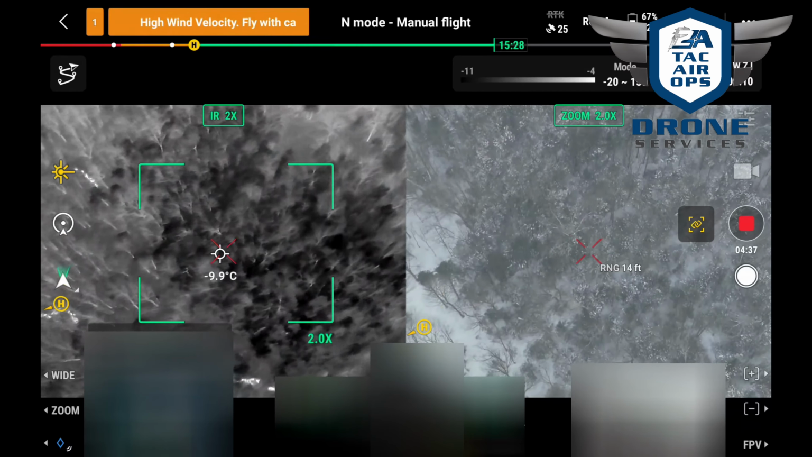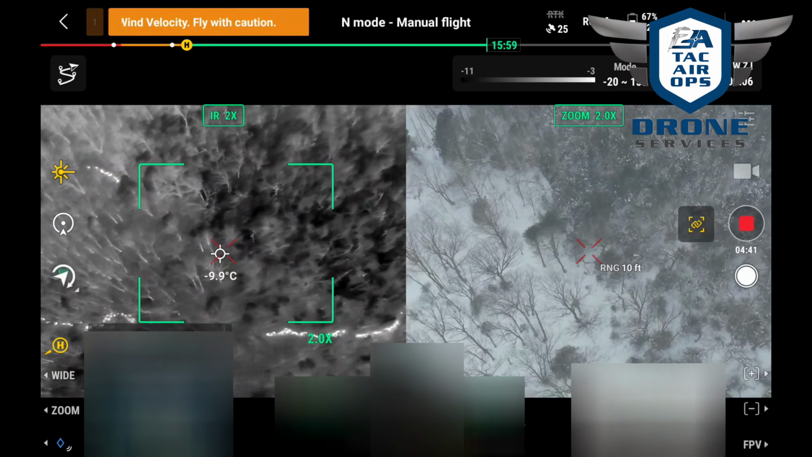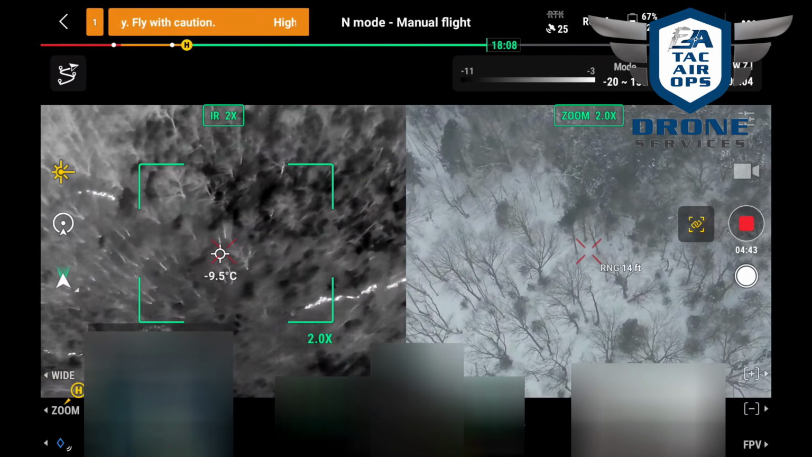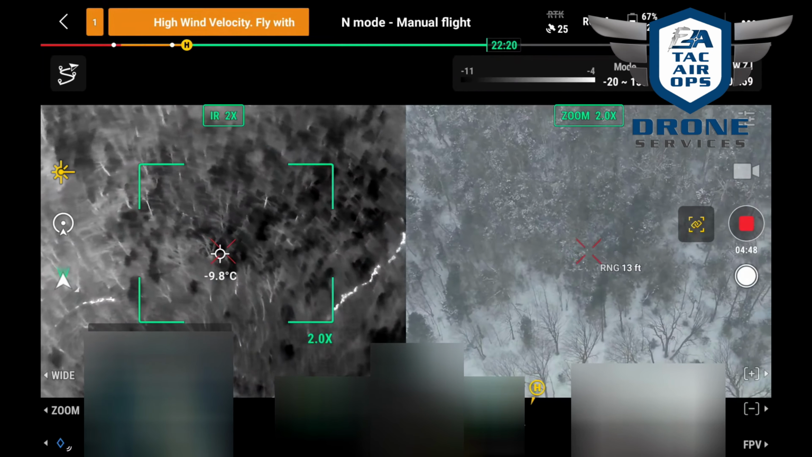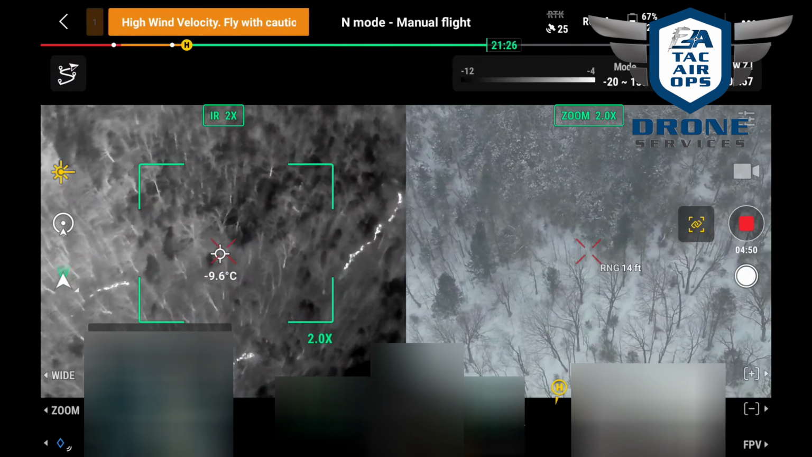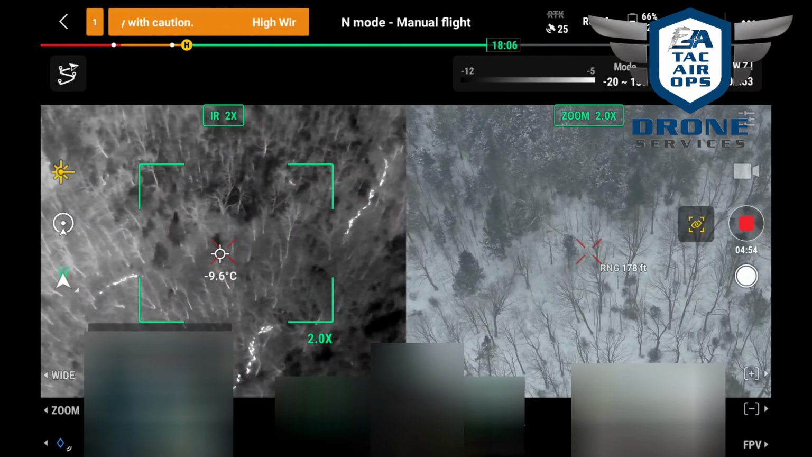Now some of these evergreens, when I get a big patch like this, what I'll do is just kind of hit it at different angles. So I'm getting under the trees a little bit, because these are the only areas that would be a little challenging to see them, but it doesn't mean we wouldn't.